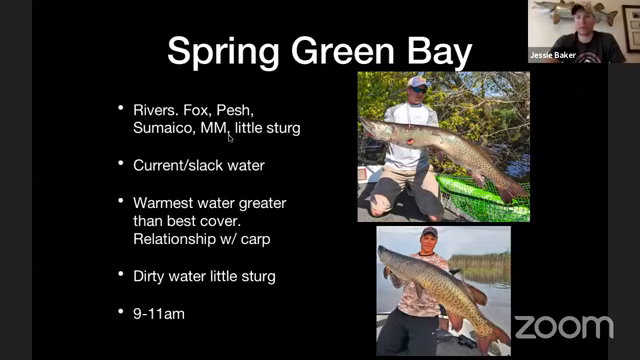They're not looking to hide. They're the apex predator. They have nothing to hide from. And like I said, they're not focused on feeding. They're simply there. They want to spawn. They want to do their thing, get in there, get it done, and get back out into the bay to feed and recover from the spawn. So don't be so much worried about finding structure.